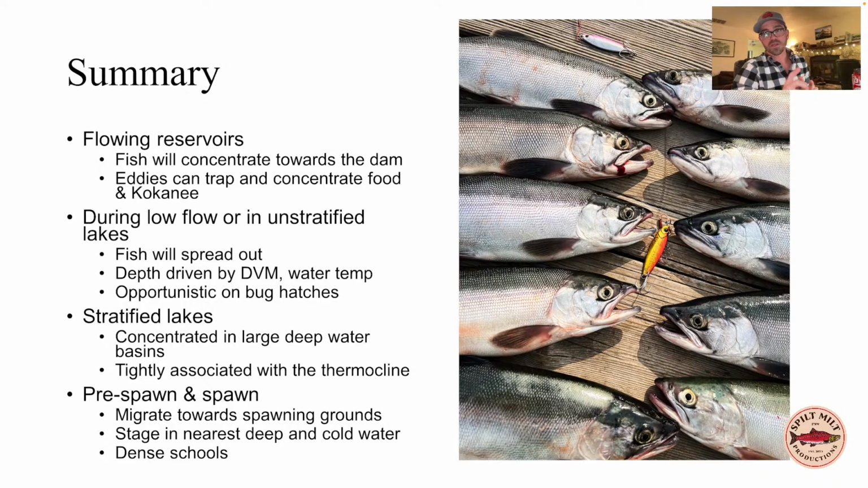I'm going to go ahead now and jump into some of the questions that I'm seeing on the chats and get to them. Let's see here. So Trevor talks about that you need to be right at the bottom end of the thermocline and you'll catch rainbows. This is true. Rainbow trout have a wider temperature tolerance than kokanees.